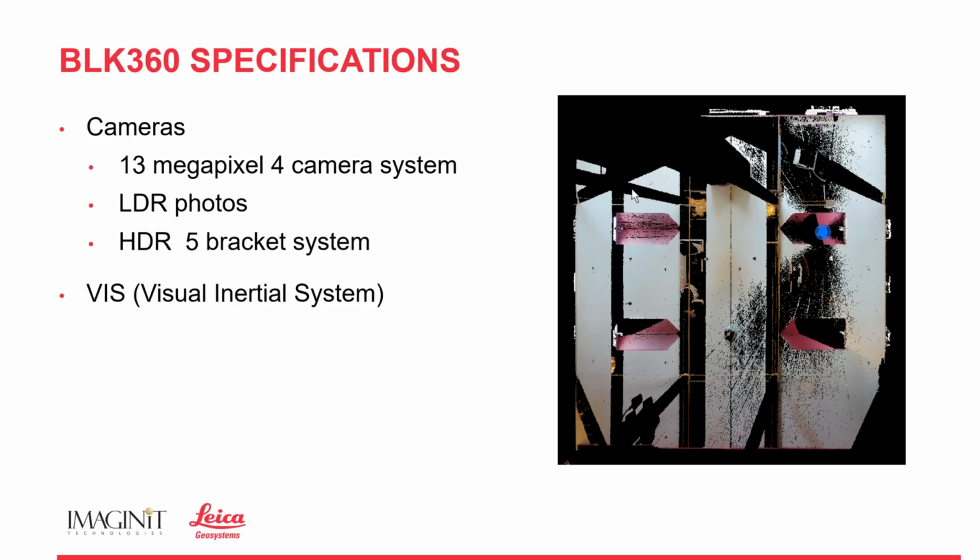Now, earlier you heard Lori say the all-new BLK 360, right? And while the scanner's been out for a little while, one of the things that is absolutely all new about this is Leica has added their VIS, or Visual Inertial System, to the BLK 360. What the heck is a VIS system?